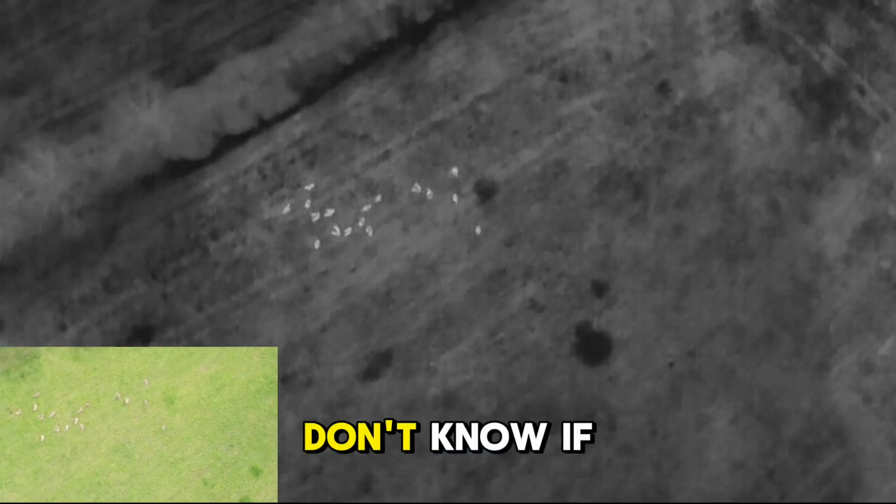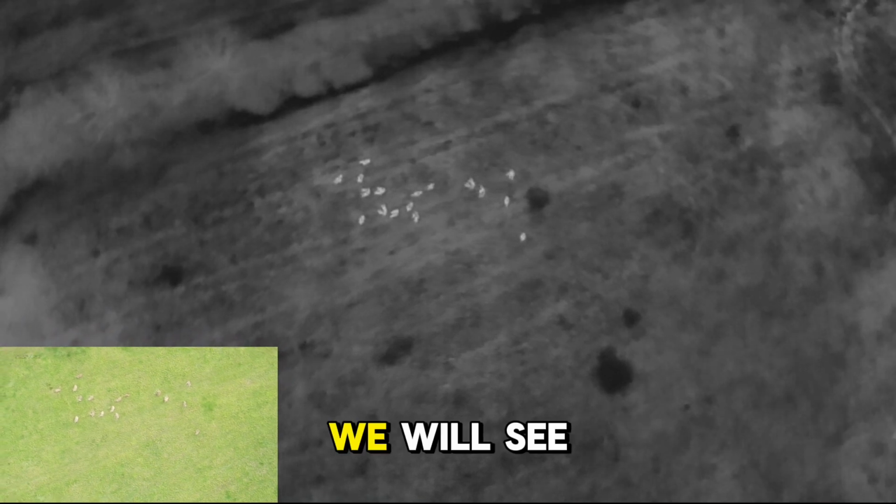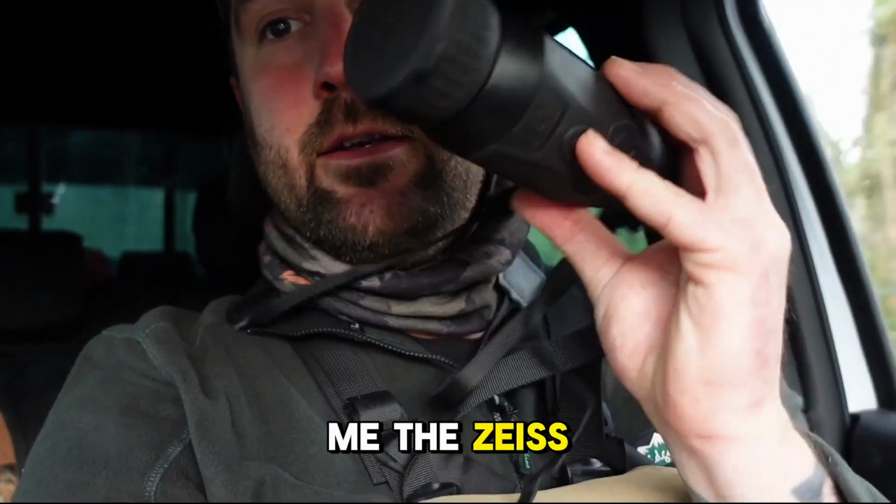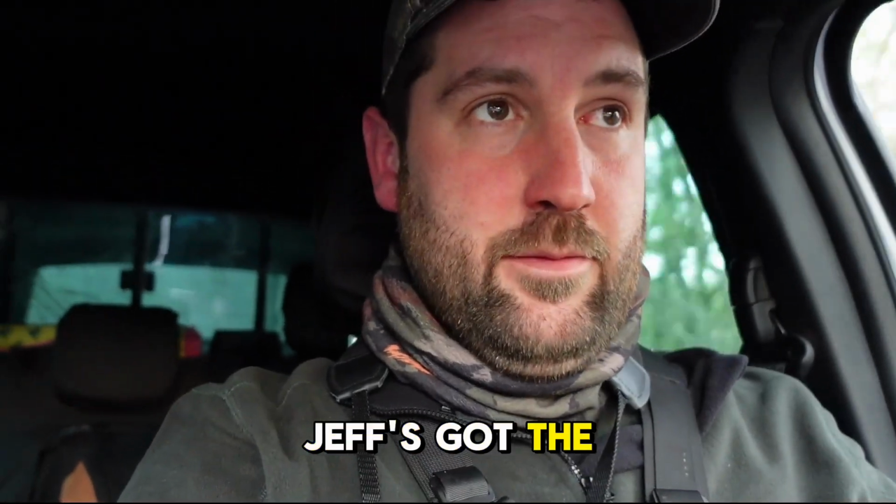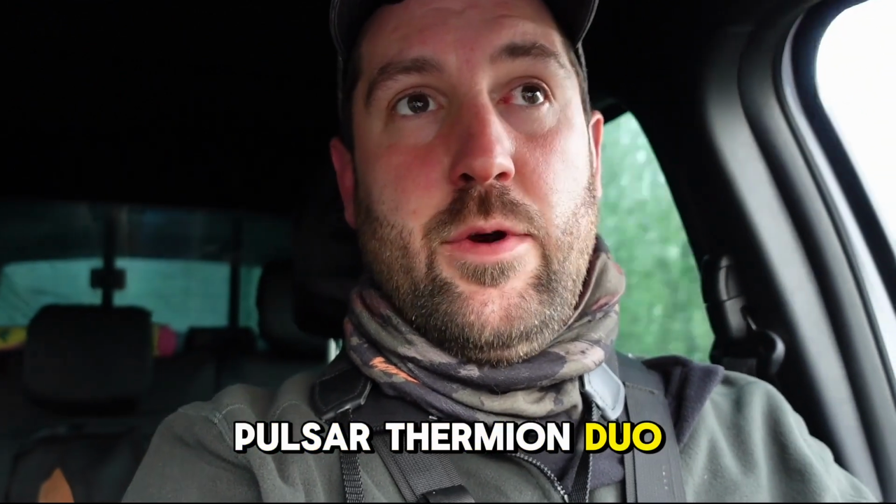So I don't know if they're going to be hinds, don't know if they're going to be stags, but we can only try and find out. So we will see how we go. I've got with me today the Zeiss DTI 450. Jeff's got the Pulsar Telos. On the rifle we've got the Pulsar Thermion Duo DXP50.